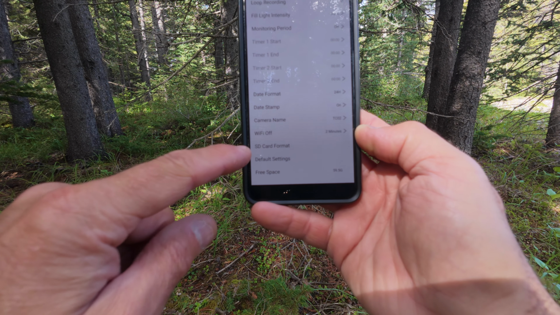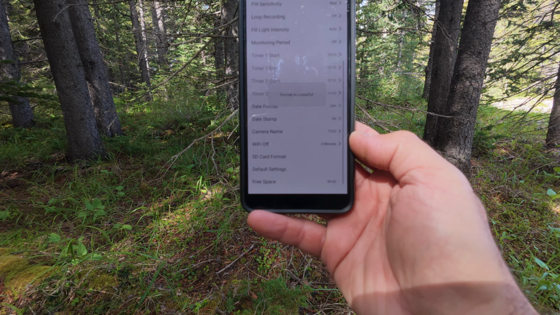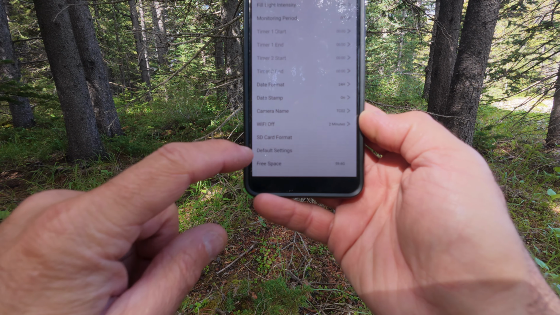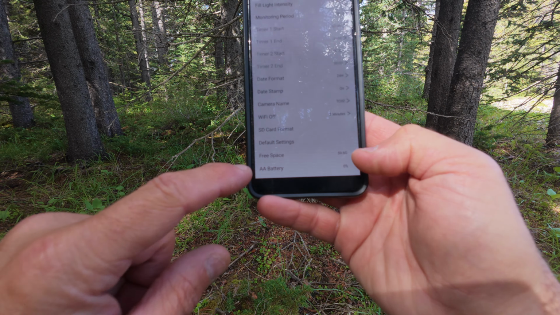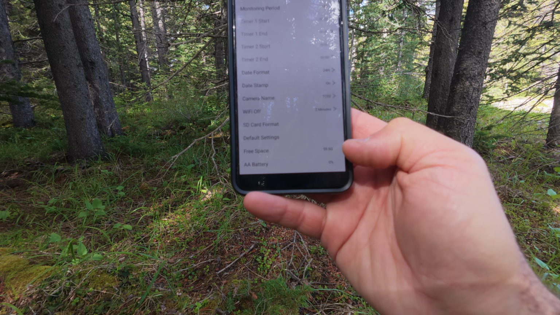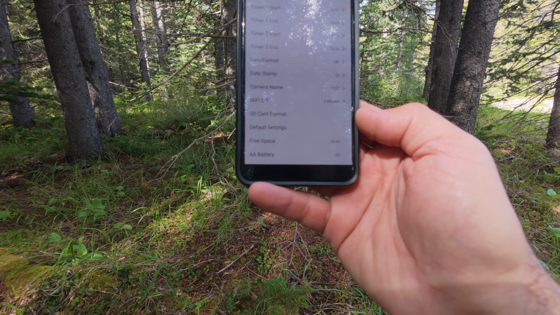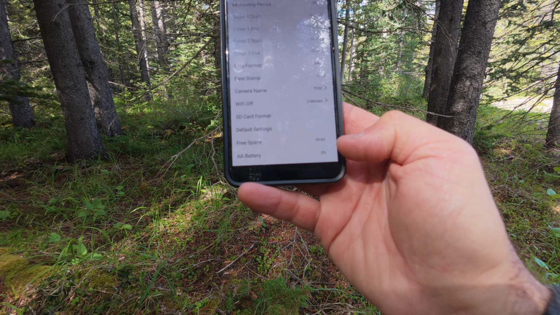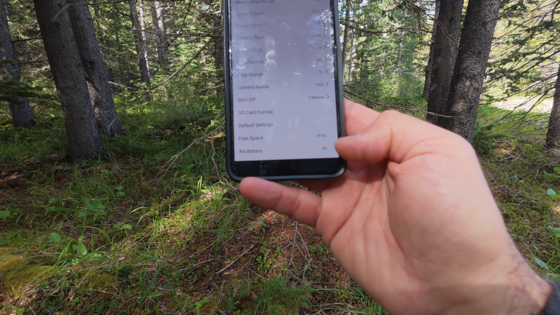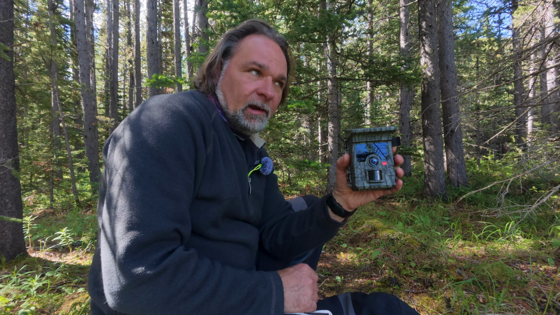And of course right here you can format the SD card, which I'm going to do right now, just to make sure that the card is clear. And you can also set it to default settings. Right now it's a 64 gigabyte card, but it shows that only 59.6 is available. The rest was used by formatting. At the bottom, the last thing, AA battery level percentage, which we don't have any installed, so it's going to be 0. But now I will set it up here somewhere in a forest.